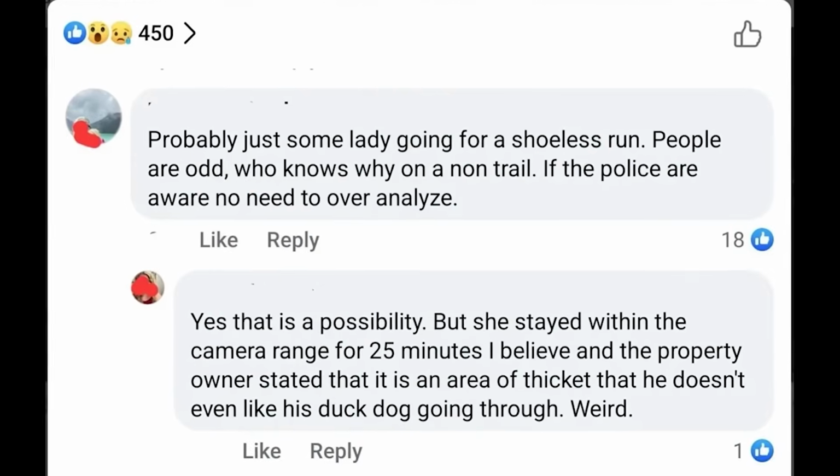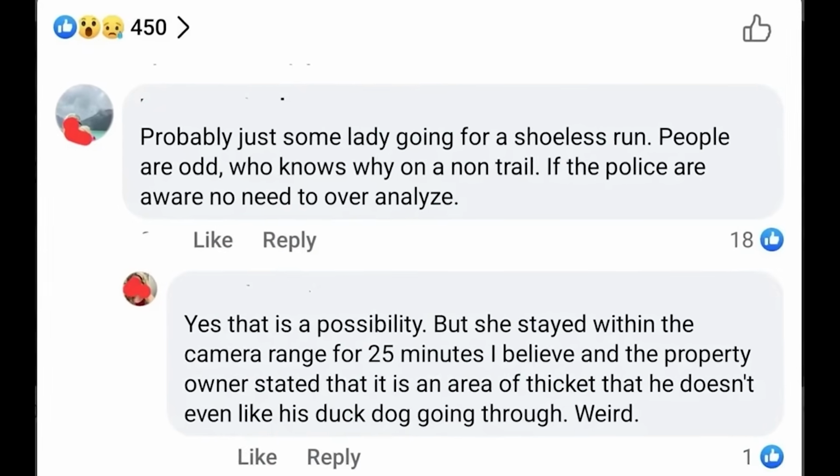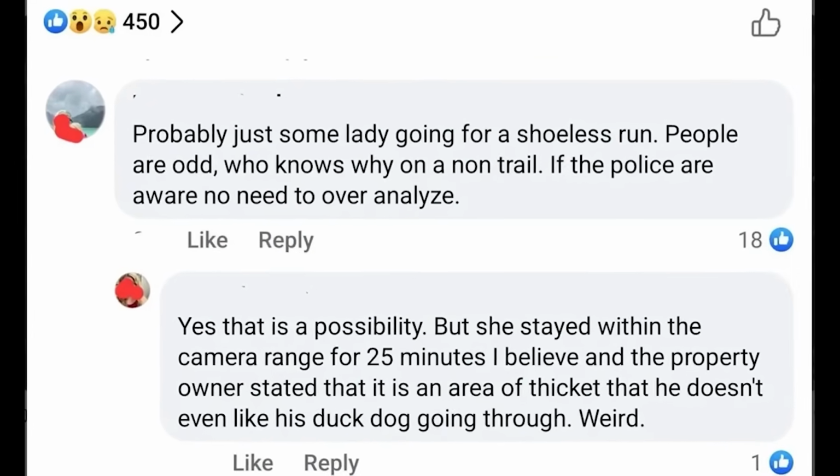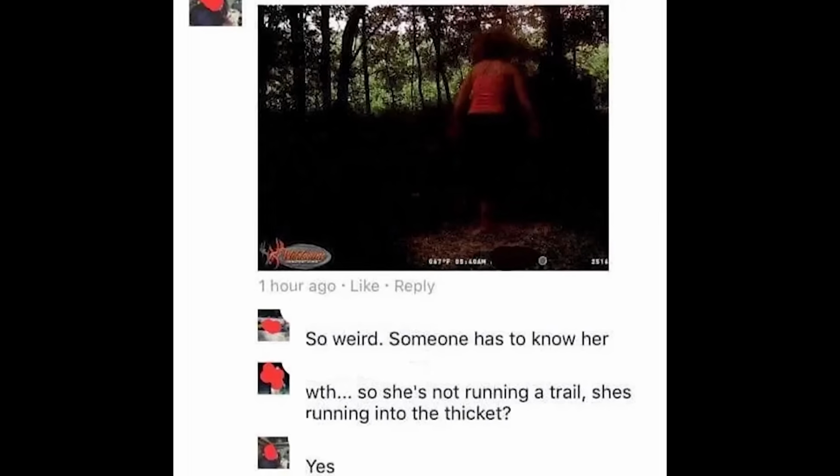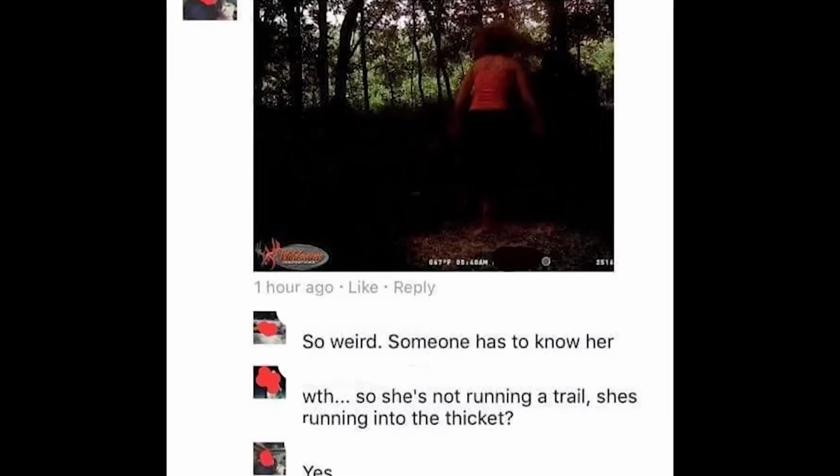I have been baffled by this for a month, mainly because the woods can be tough walking with boots. I contacted police as soon as I discovered the photos. They were baffled as well. Now, some commenters say she may just have been on a run, but apparently there are no trails nearby, and the area she was running in has a thicket that the property owner's dog won't even go through. It's just thick vegetation. No one would be wandering through there, especially at night barefoot. So it's just all very strange and kind of concerning.